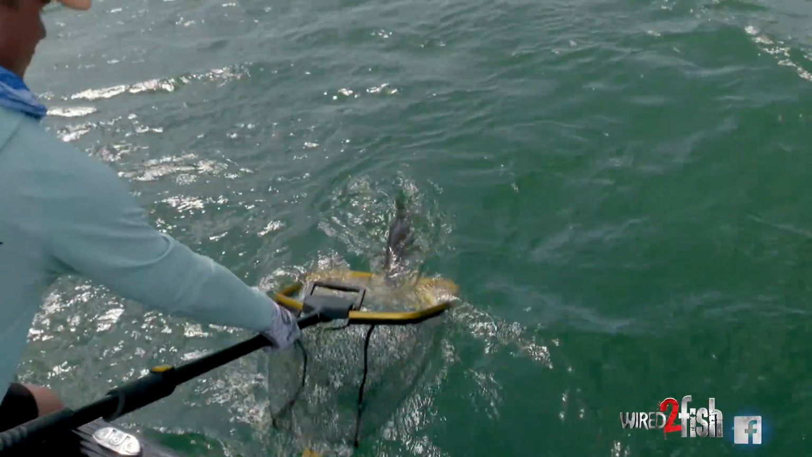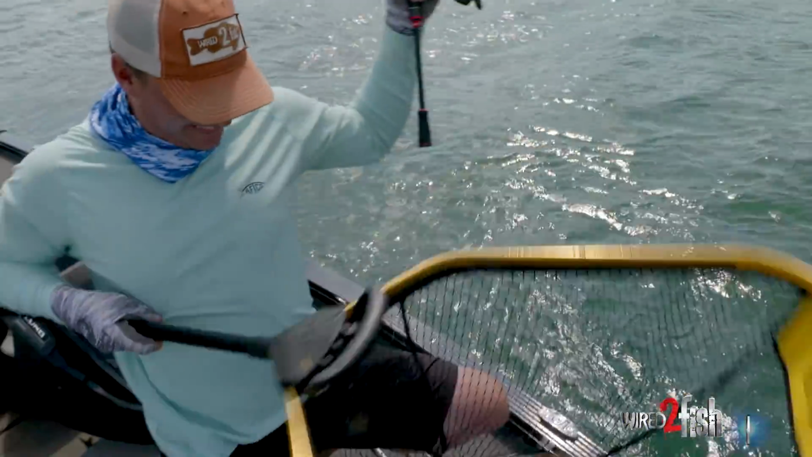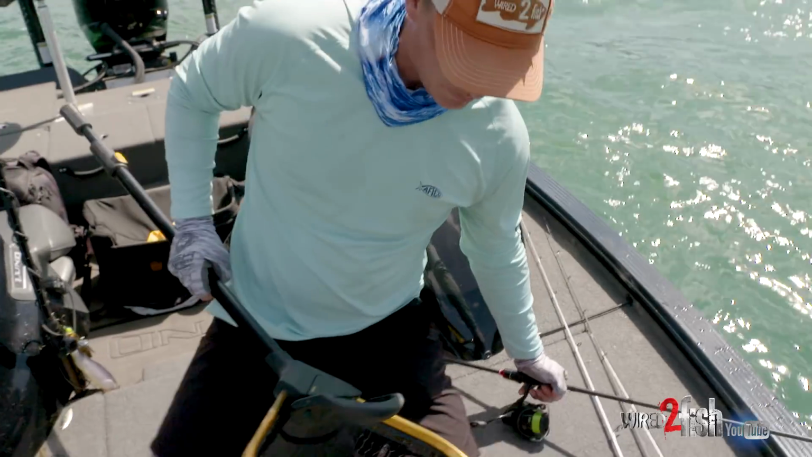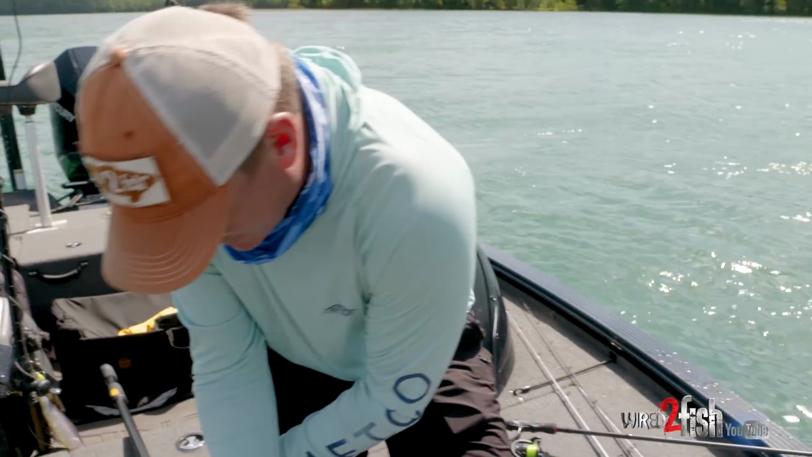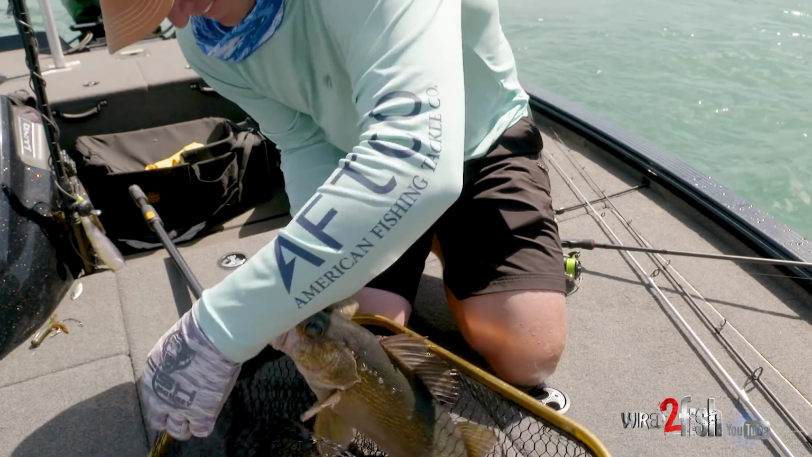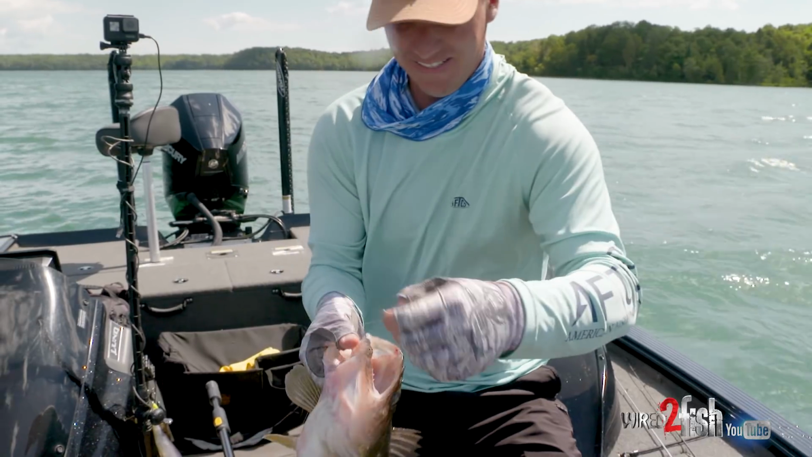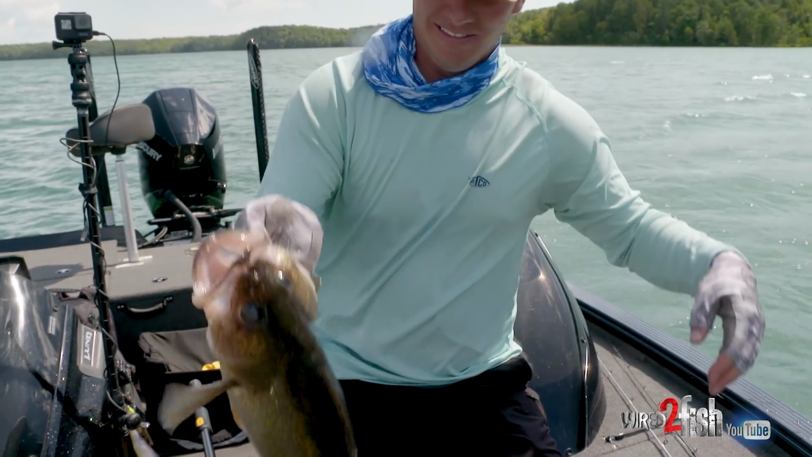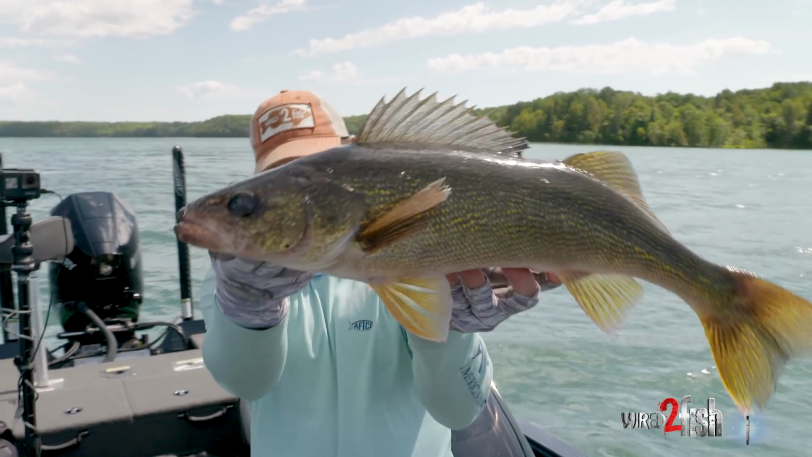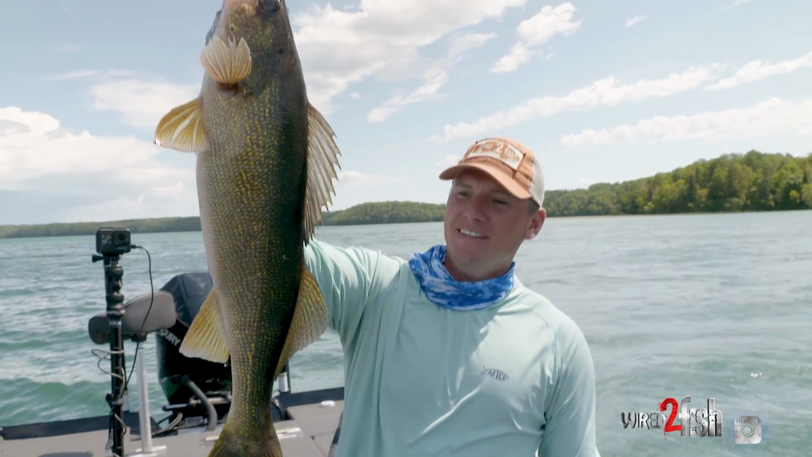Come on, girl. Oh. Look at what I got here for you guys. Just a big, beautiful, golden walleye. That hook perched right in his lip. Oh, look at that. Nice big fat one. Holy smokes. He's been eating well.